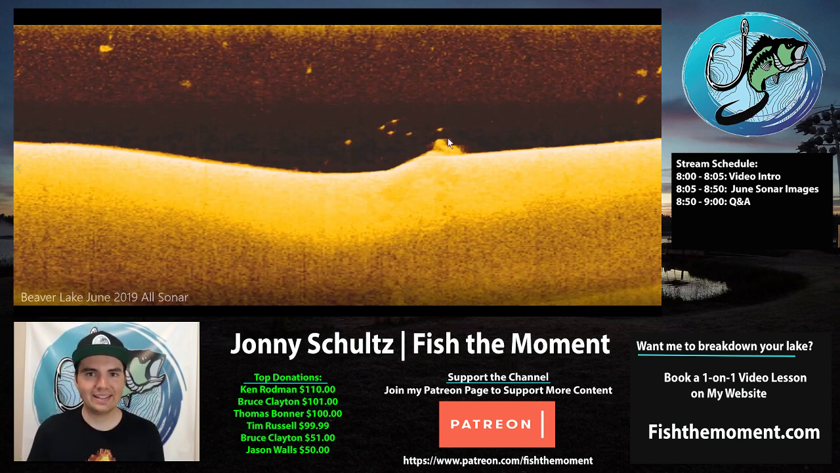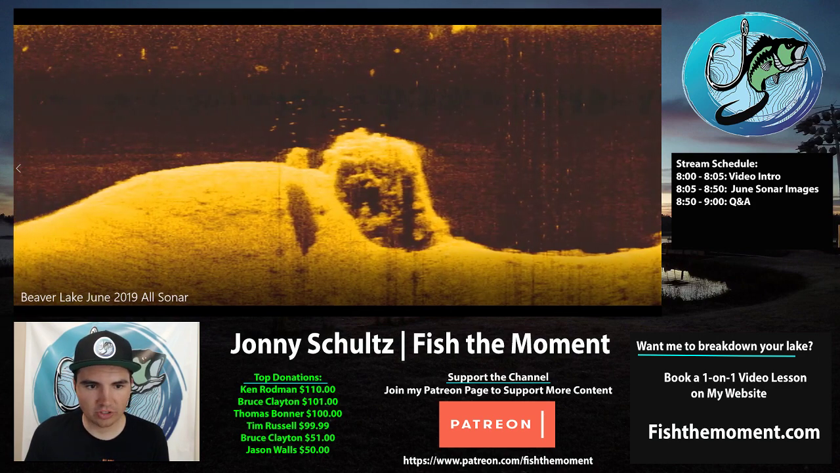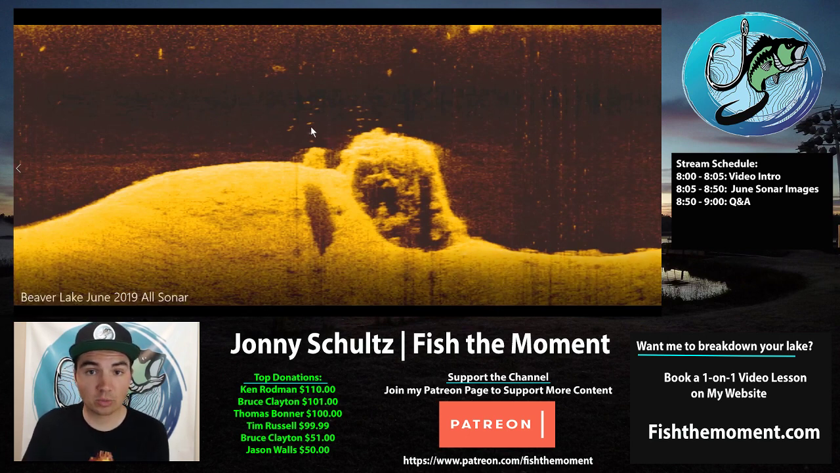What I find is when I'm looking at my down imaging on my sonar, whenever I'm dealing with small fish, like 8 to 12 inches, I'm going to get a lot of these dots that are very, very light, and they're very, very small on the graph. And more than just being small, it's not really the size of the dot that matters as much. It's more about how hard the return is.